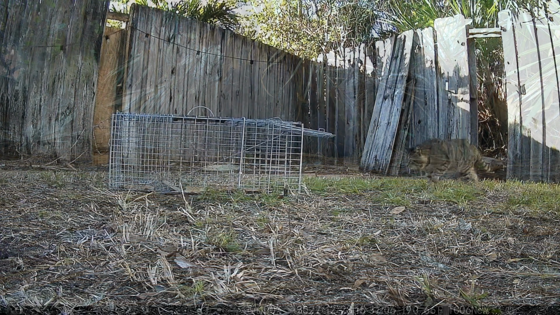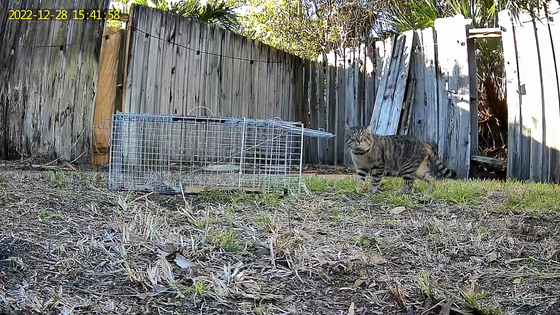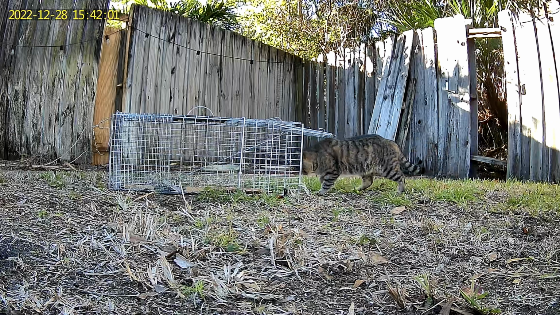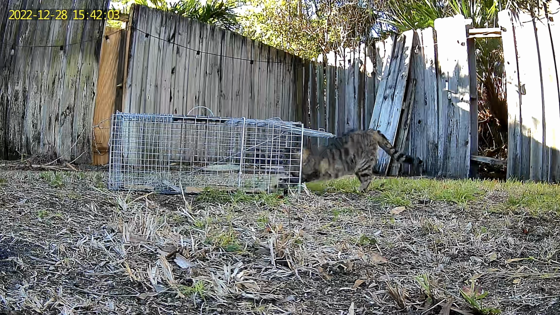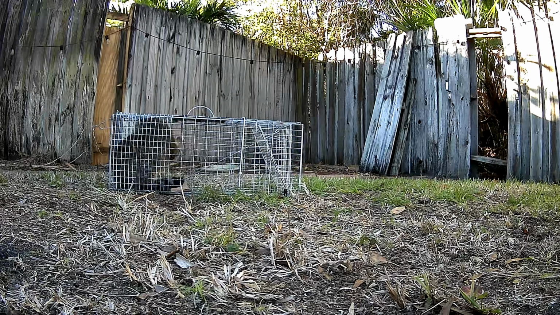I monitored the trap with a Campark 4G cell game camera, so I would know in real time as soon as he was caught, and cover him up and get him to shelter. Live monitoring of traps and only catching them in the daytime makes it much less stressful on the cats.